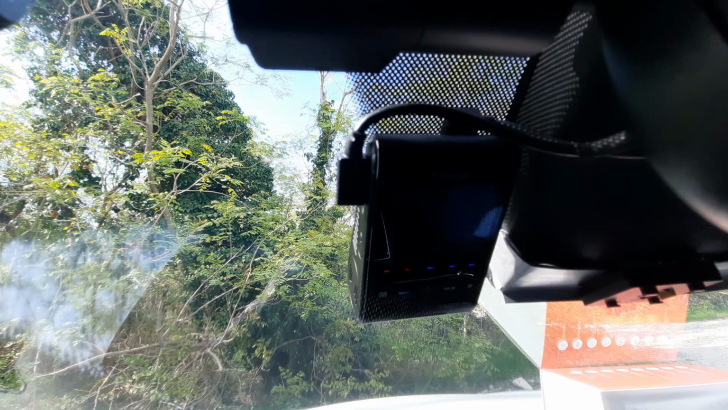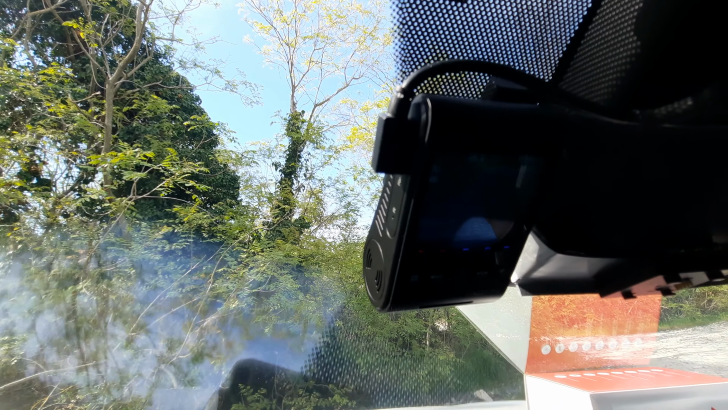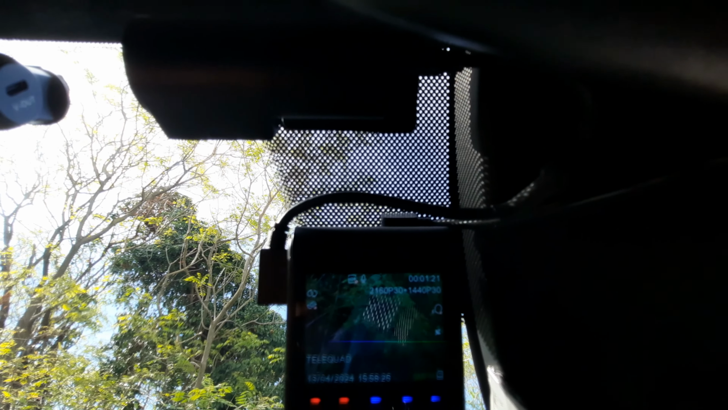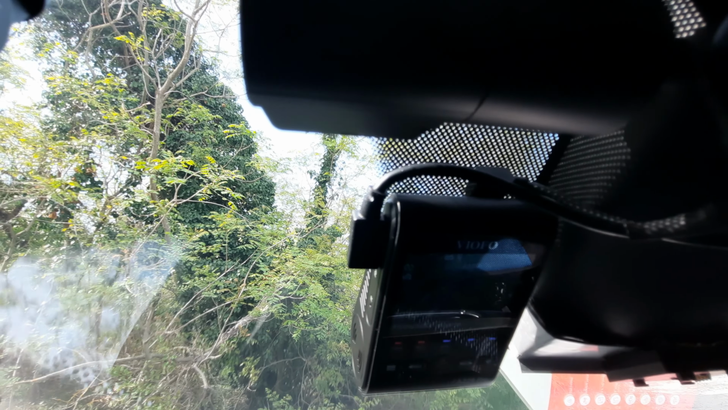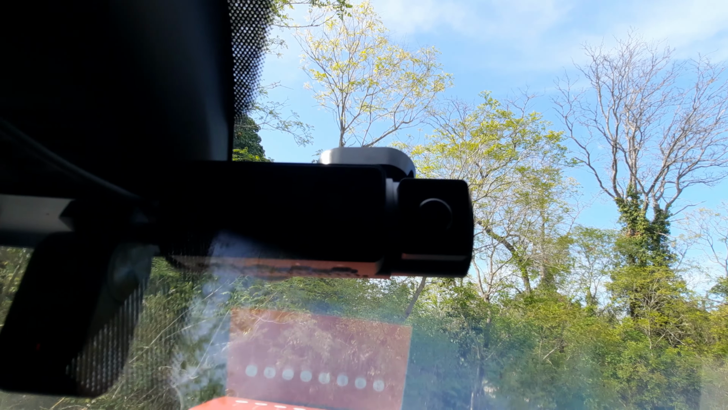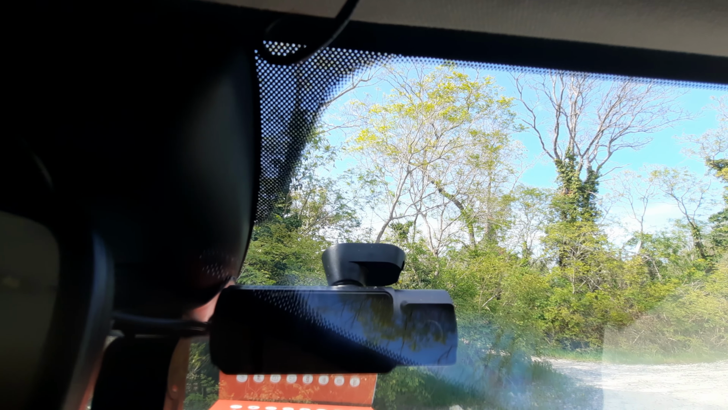And here is the A229 Pro camera, which is mounted on the black dotted area. As you can see, I am very lucky with my car because here is a black dotted area where I put the mount of the A229 camera, so the dashcam is not visible from outside compared to this dashcam. This is a Vantrue N4 Pro.